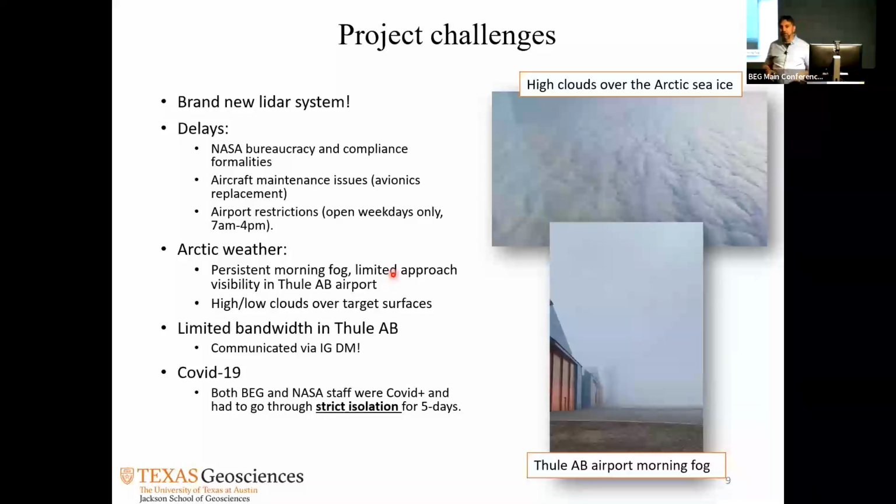We did not even do a calibration. We didn't even go fly on the coast. And are there bugs in it? You know, it's electronics, right? There are sometimes bugs, and we have to clean those bugs. But because of the NASA bureaucracy and their compliance formalities, we just didn't have time for any of that.